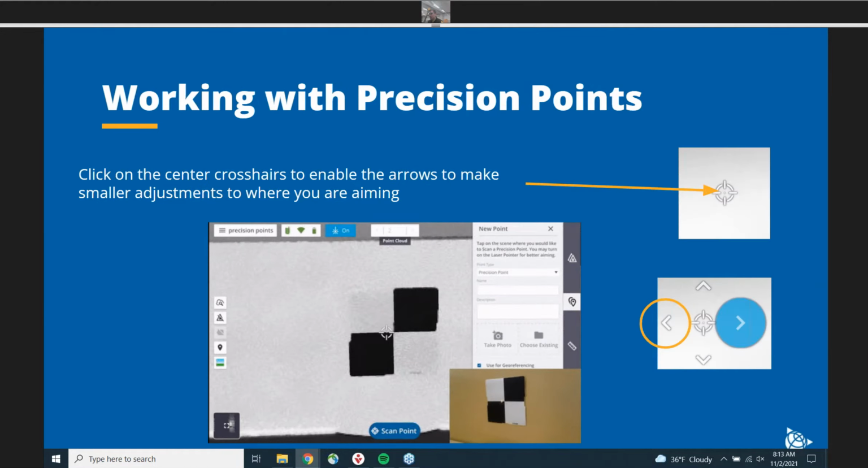Working with precision points, this is one thing that I really want to highlight, because if you don't know about it, it's going to change your world. If we look at the image on the right where the arrow is pointing, that is the standard crosshair that will come up when you go into the precision point workflow.